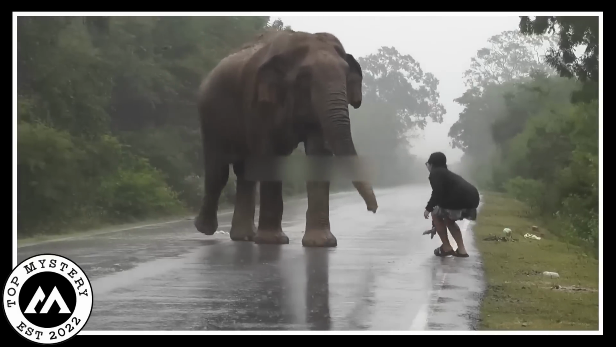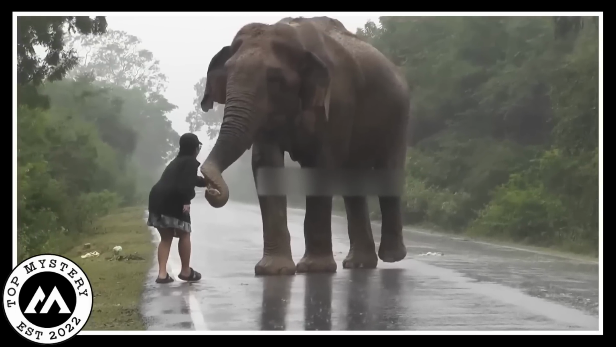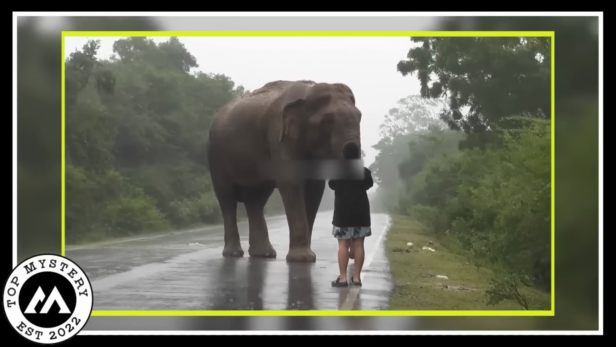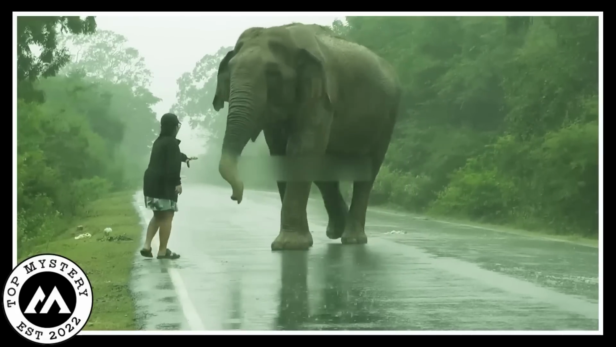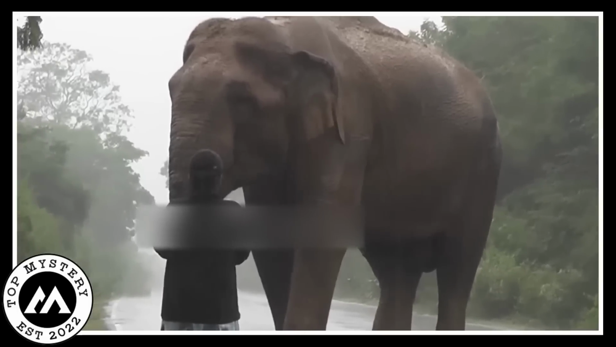Onlookers, a mix of disbelief and amazement, watched as she fearlessly interacted with the massive creature, risking closeness that left some in awe and others worried for her safety. The rain added to the dramatic backdrop, creating a surreal atmosphere. While some enjoyed the daring encounter, others couldn't fathom the boldness, concerned about the potential danger the wild elephant possessed.